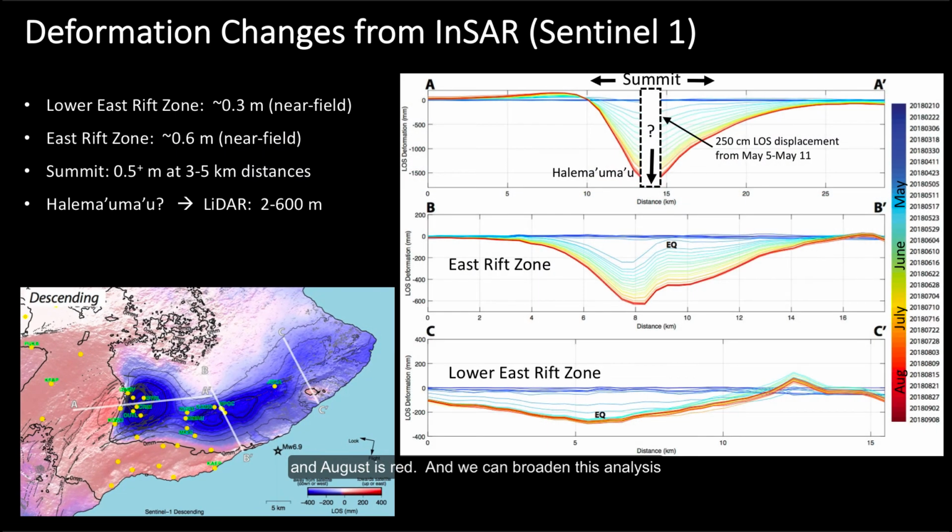And we can broaden this analysis to inspect deformation along the lower East Rift Zone, shown in the bottom plot, as well as at the summit, shown at the top plot. Now, Kilauea's summit time series reveals remarkable deformation within the summit crater as large volumes of magma were withdrawn. However, the Sentinel InSAR signal was significantly decorrelated in this region due to the collapse and deepening of the crater walls and interior. However, at distances exceeding 3 kilometers from the summit crater, the Sentinel InSAR signal reveals about 0.5 meters of broad far-field deformation.